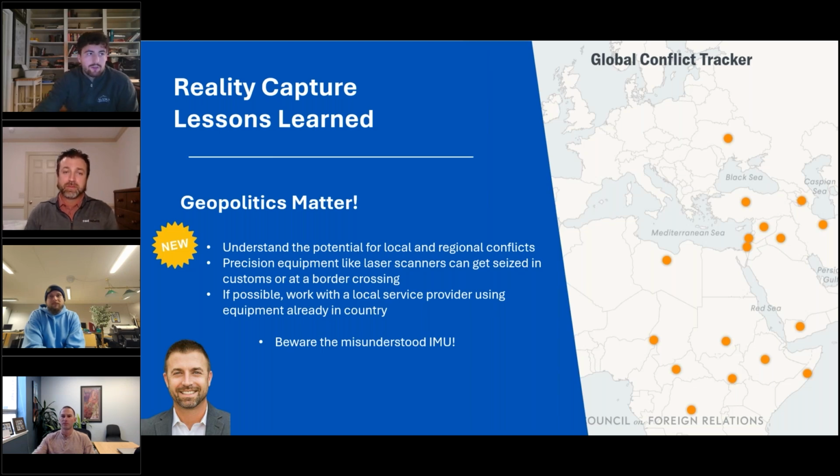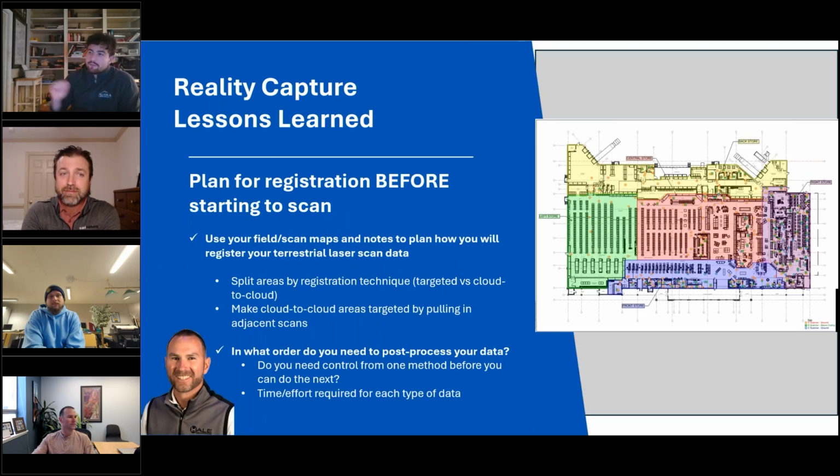Makes sense. Again, great practical information. And next up, continuing on with some of the more practicalities of data collection. Back to you, Greg.